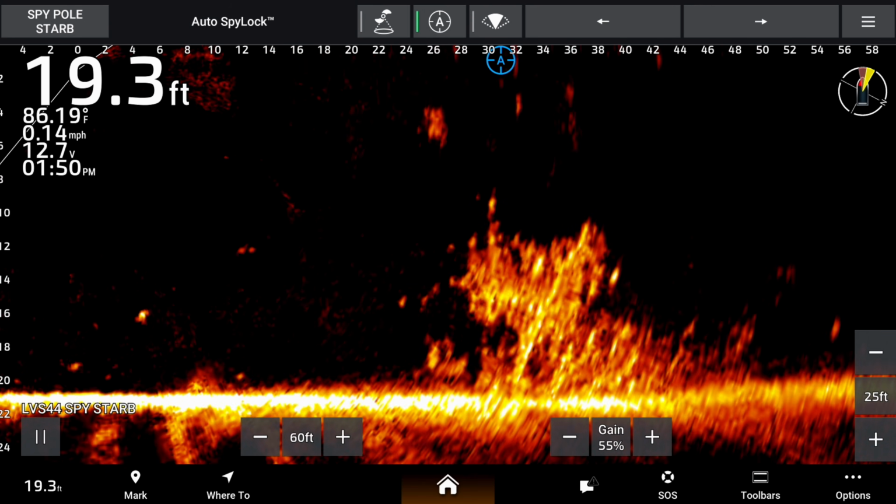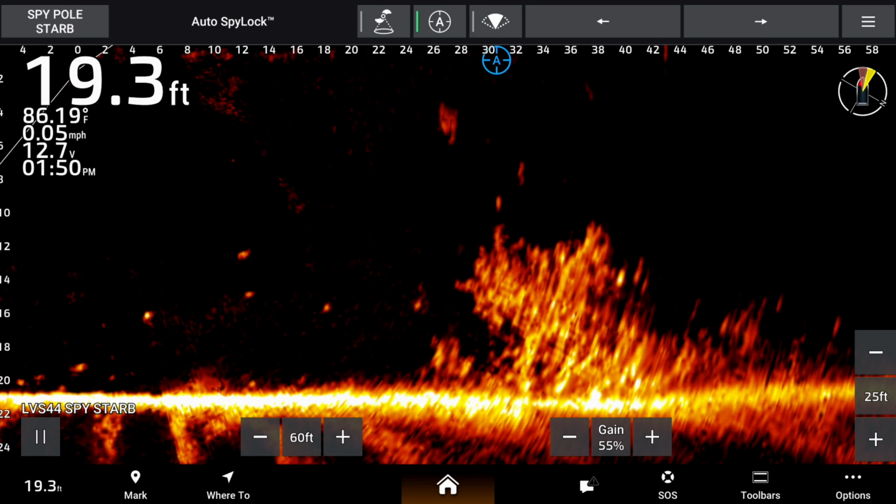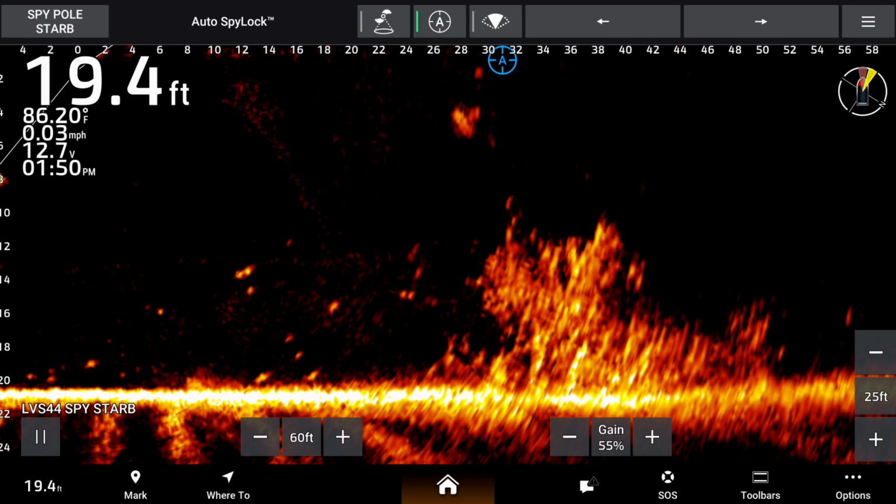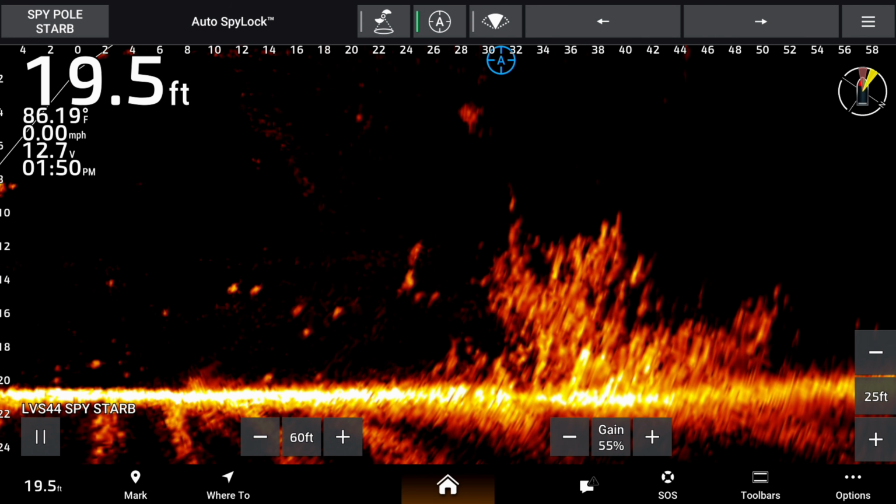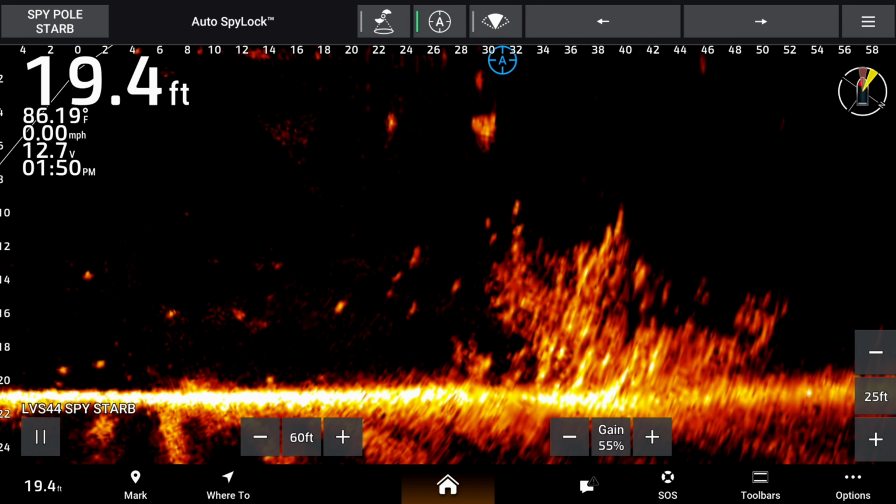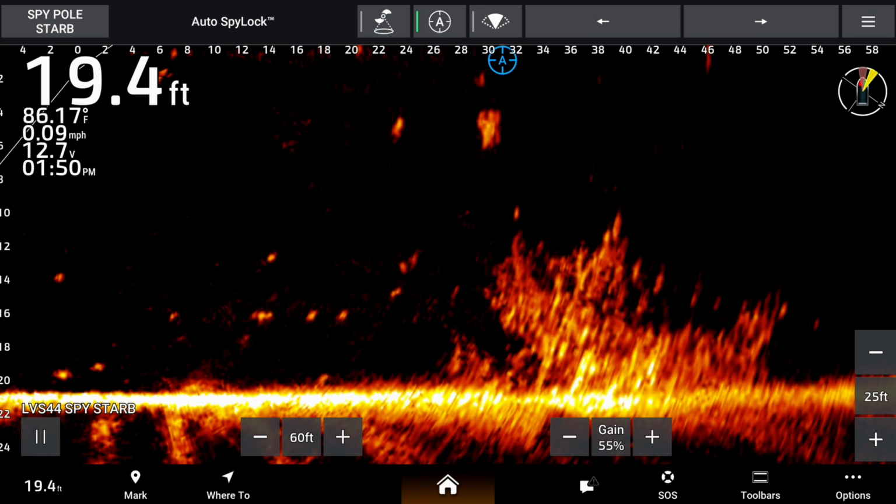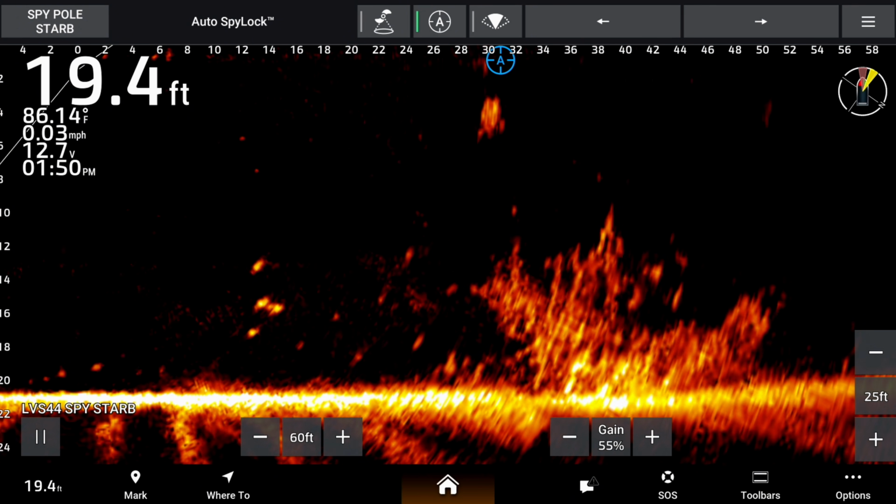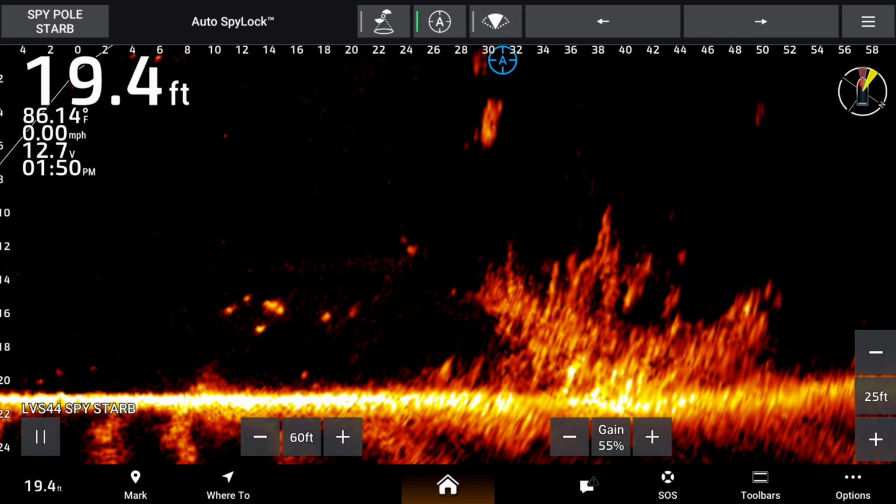There we are, we're falling at 32, right in that brush pile. And I'm gonna let the jig kind of fall down there a little bit.